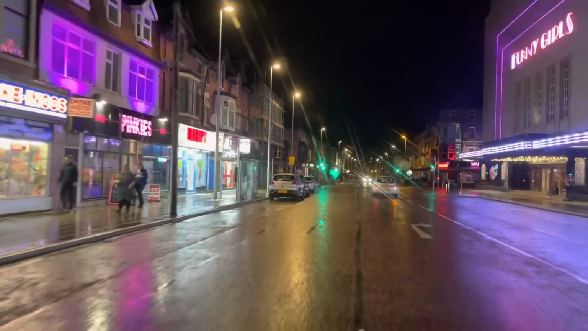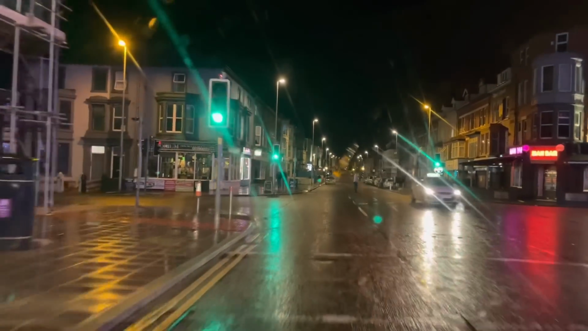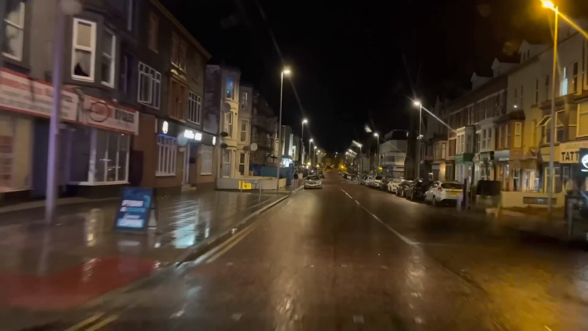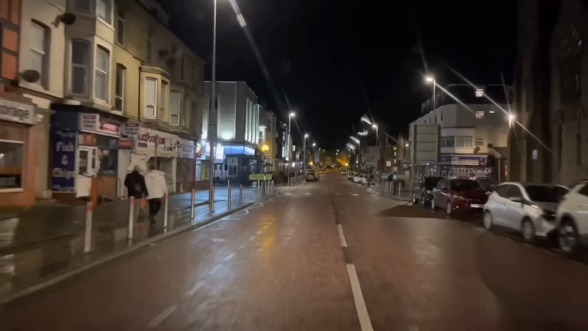We've got the takeaways here on the left. This is the Pride Village, by the way. I'll tell you what I'm going to do. I'm going to drive up here. Up Dixon Road. Now Dixon Road, I've been down here quite a few times before. It's a very, very interesting road. It's, like I said, it's a Pride Village.